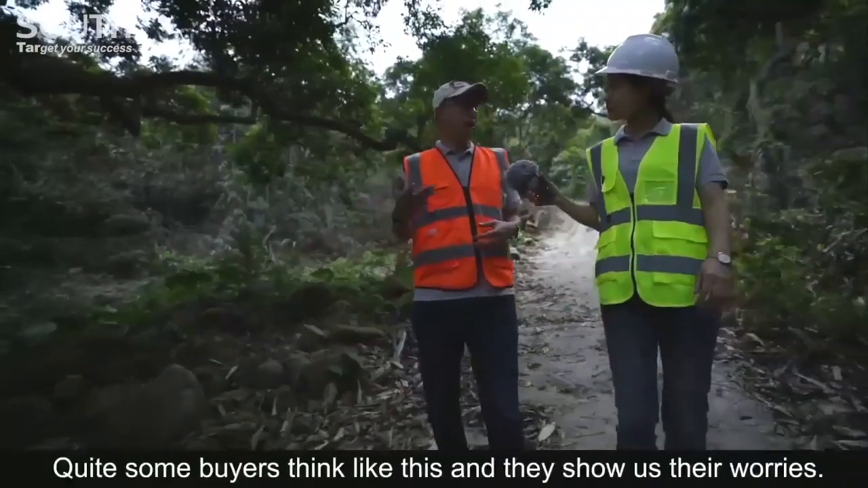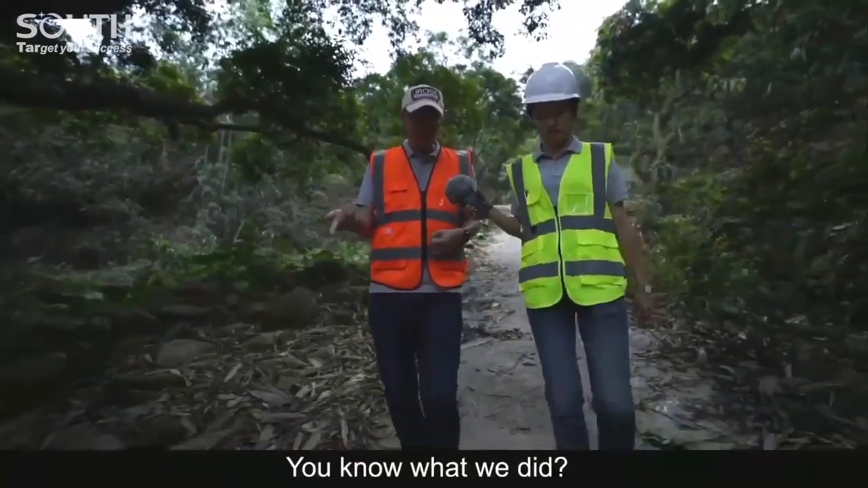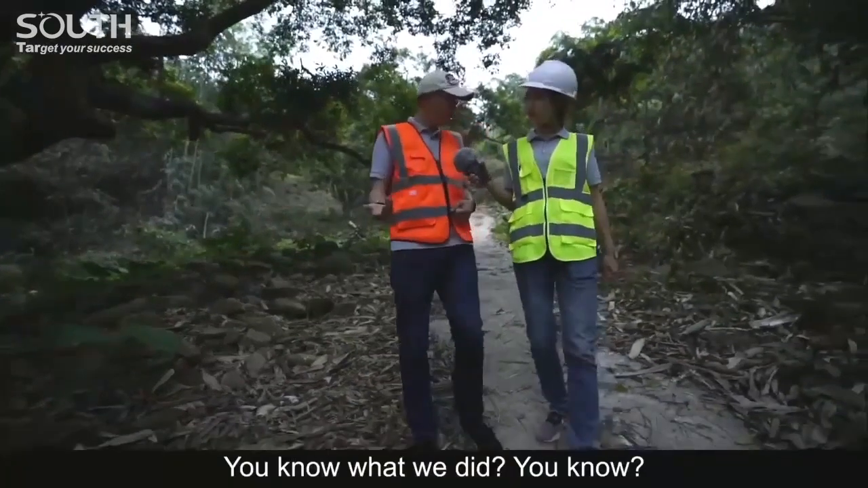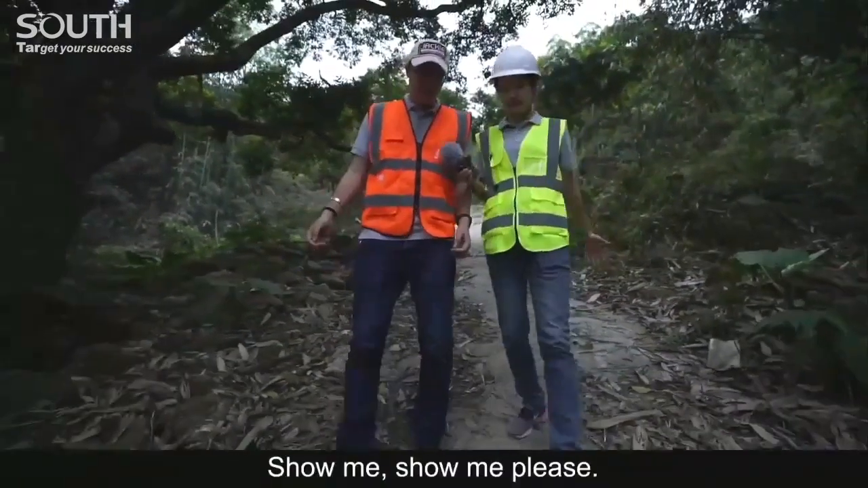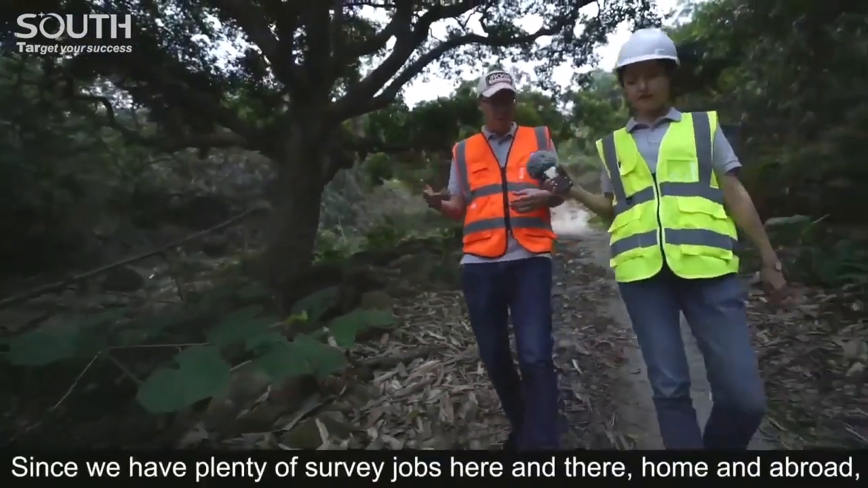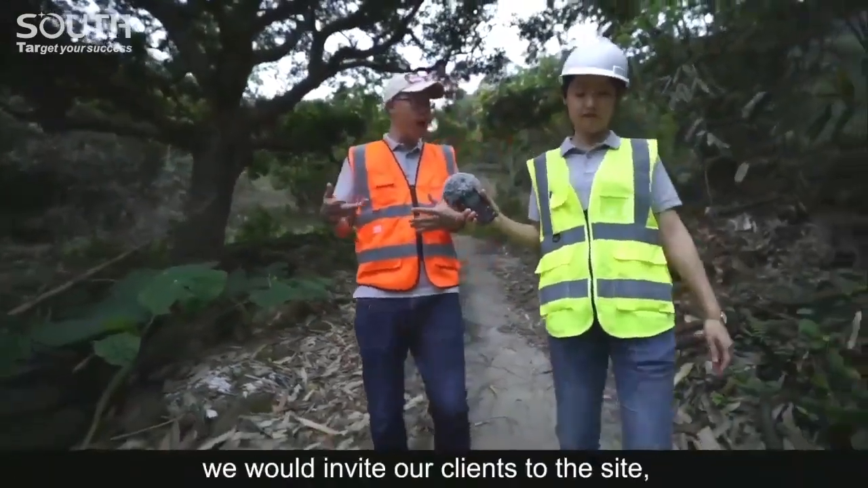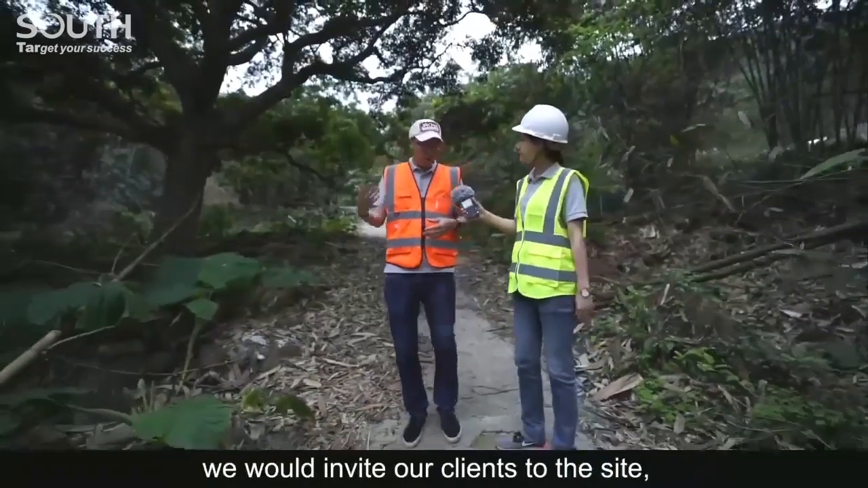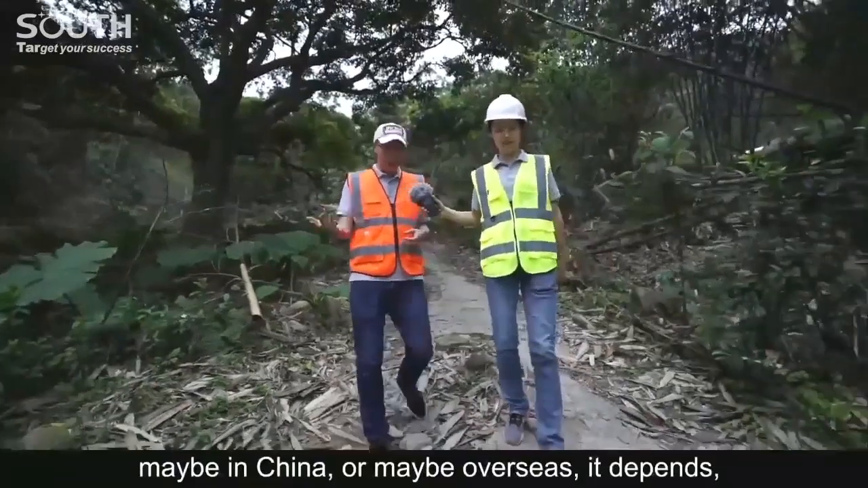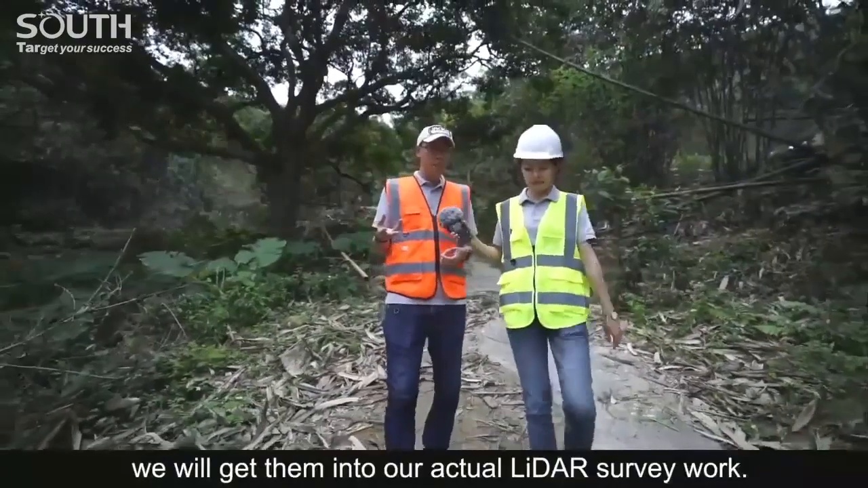Since we have plenty of survey jobs here and there, home and abroad, we would invite our clients to the sites, maybe in China or maybe overseas, depending on the distance and the schedule. We'll get them into our actual LiDAR survey work. Going with our experienced fieldwork team, they may easily understand more about how to challenge different terrains and conduct the entire workflow